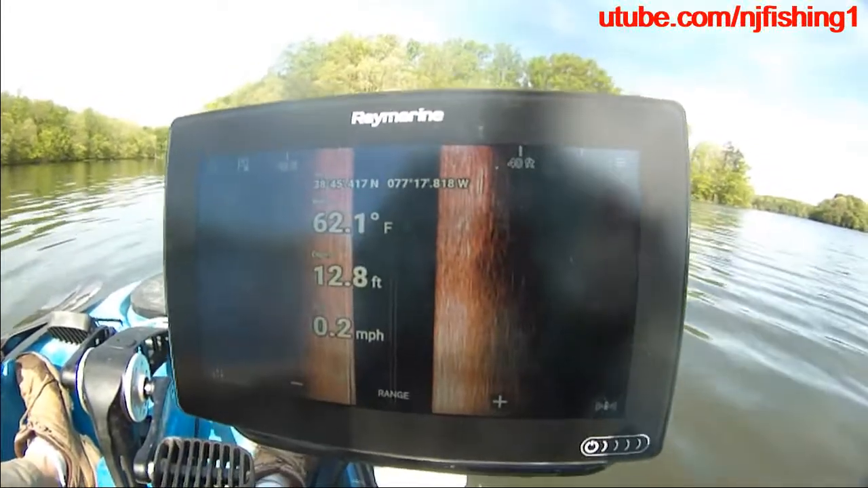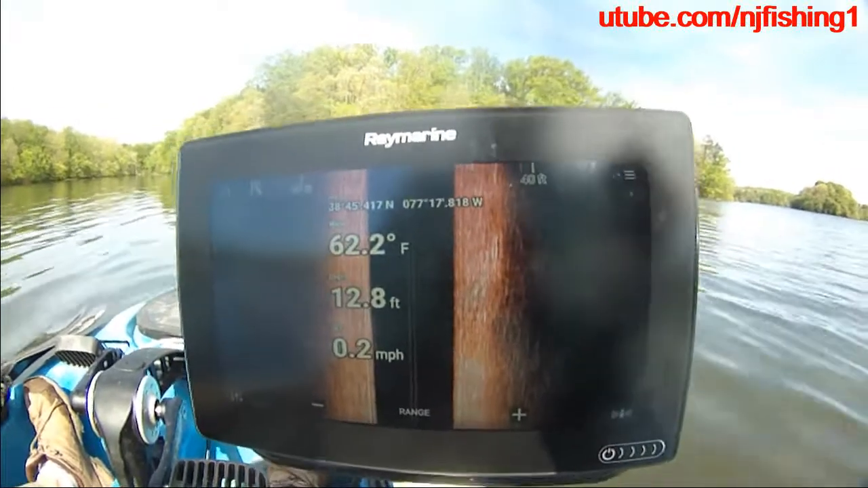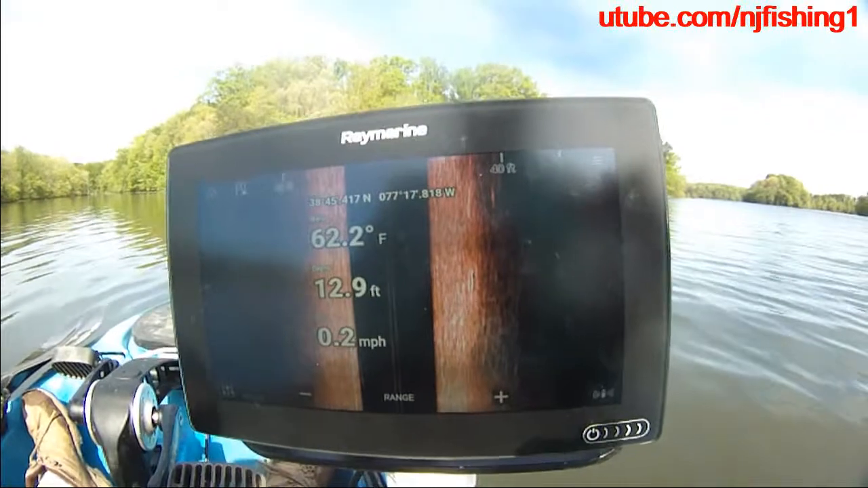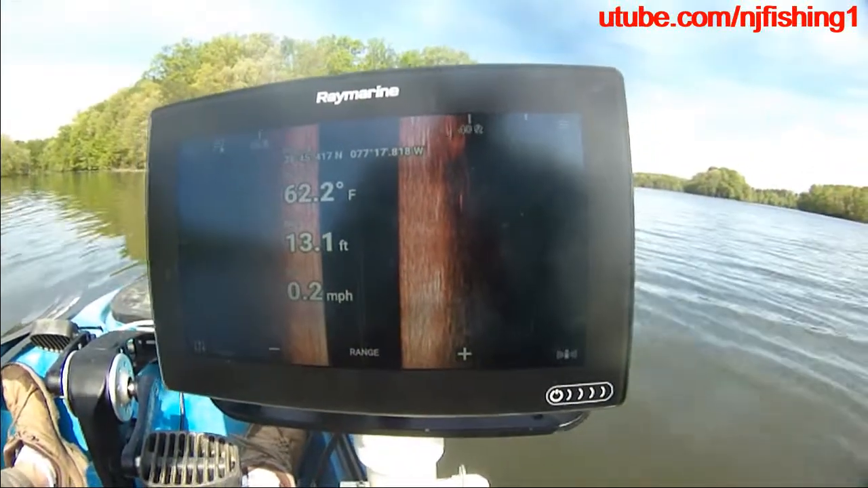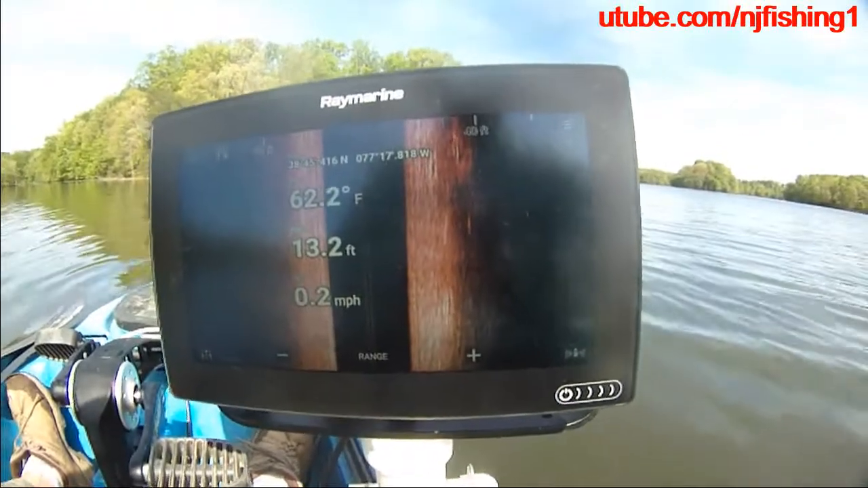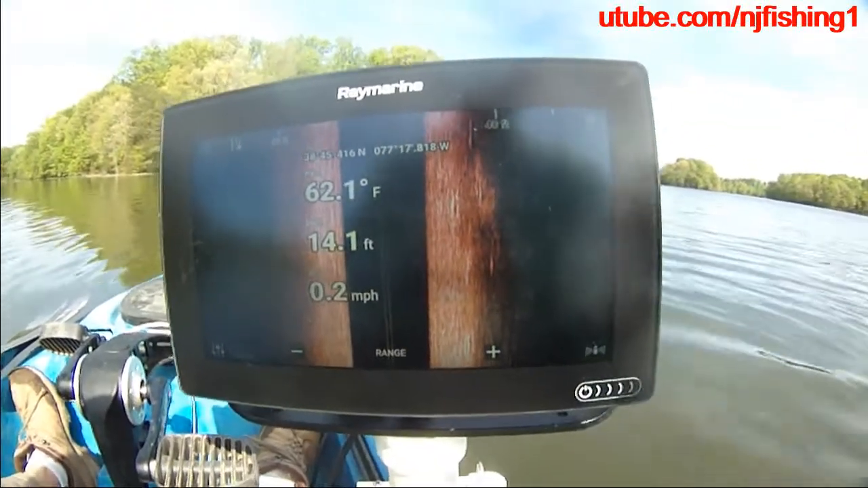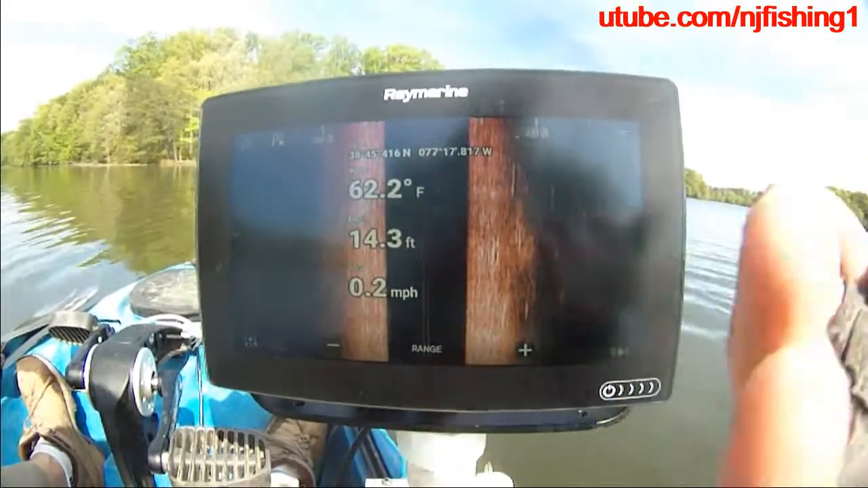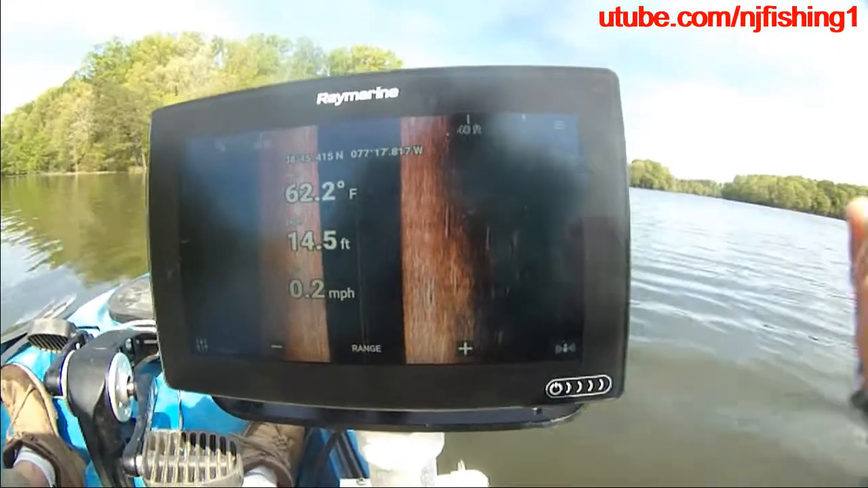Element, the 7 inch that I have for the Megavision, and then you can see how strikingly beautiful the Raymarine is on the Potomac River, the rock bottom versus the mud bottom or the sand bottom underneath Burke Lake. I mean, it was just like taking pictures of the bottom of the Potomac River. It was that beautiful. I actually have a video on my YouTube channel. You should check it out.